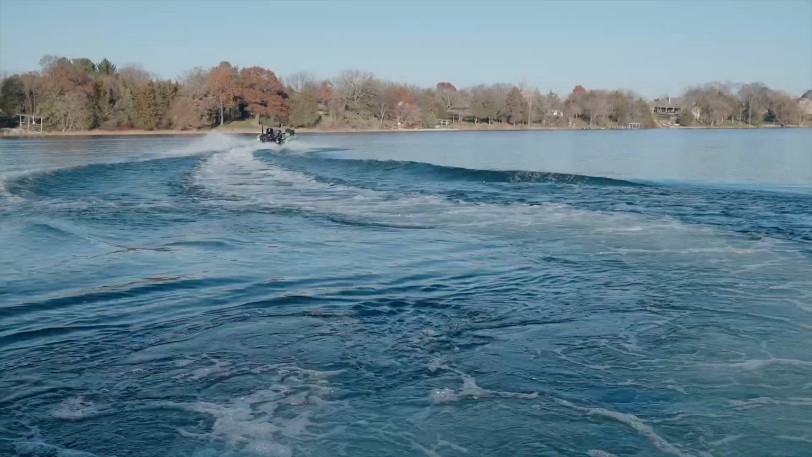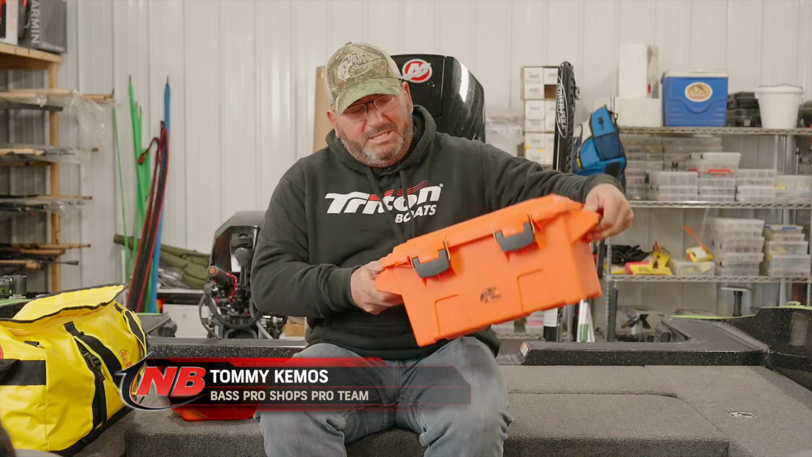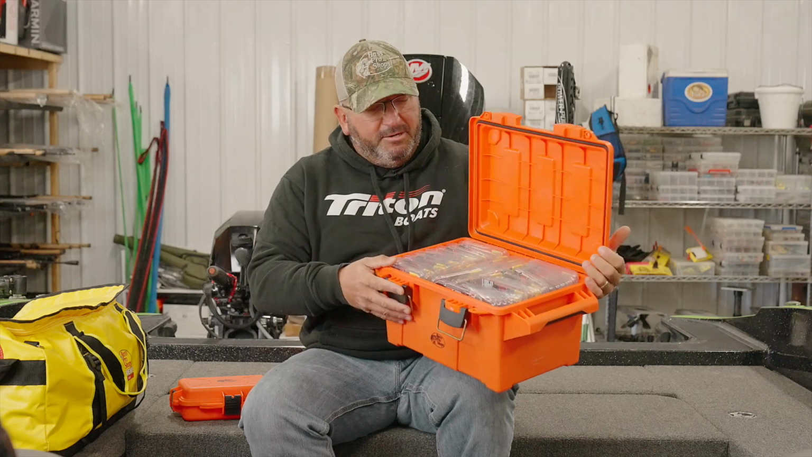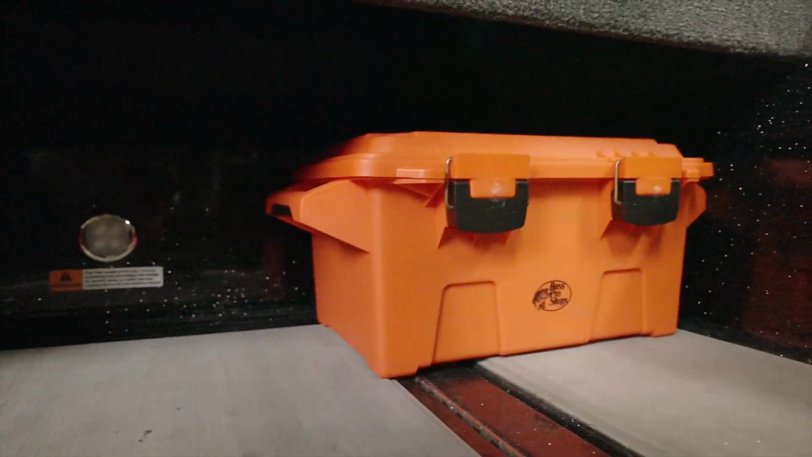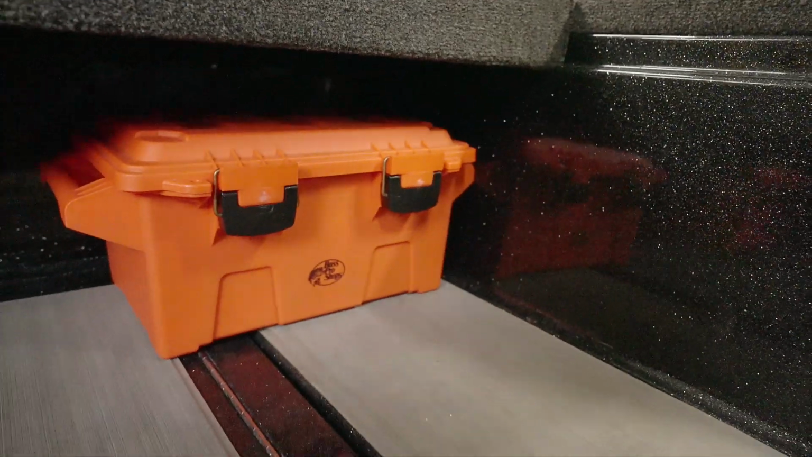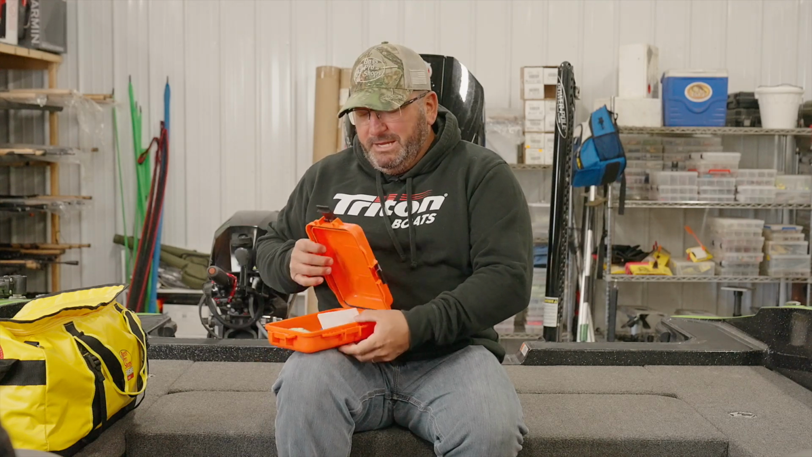You know, one of the most important things for me in competitive angling is keeping my stuff organized and protecting my equipment. So one of the things that I've started to do is I've utilized these Bass Pro Shop storage containers. What's cool about these containers is that they are waterproof, they fit a ton of tackle in them, but they fit perfectly underneath the rear casting deck of my Triton. The other piece that I utilize protects the most important cargo on the boat: my wallet, my car keys, and my cell phone.